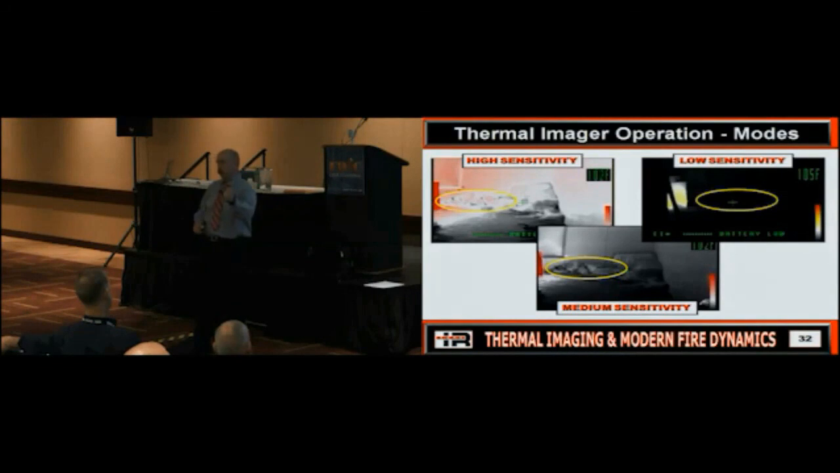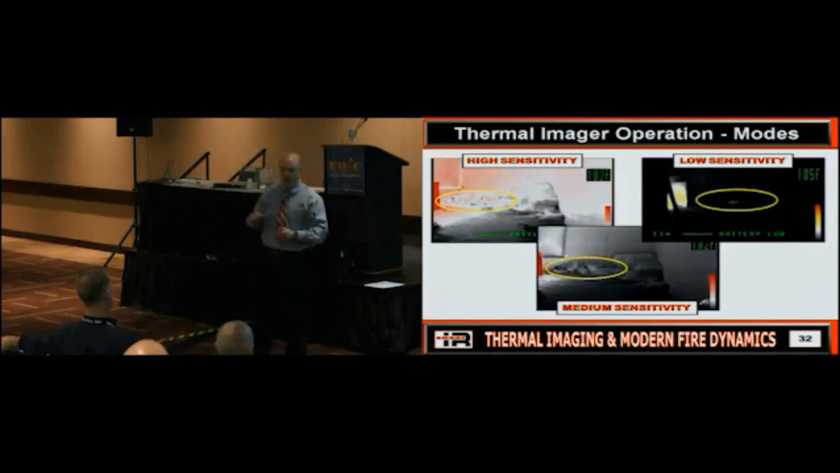Can you manually control it, or is it based on how you use it? Does everybody see where I'm getting at? Because everybody wants to point the camera at what? The fire. What mode is that going to put it in? Low sensitivity. What did that just do to your image quality? It tried to clear it up for the sake of showing you the heat source.